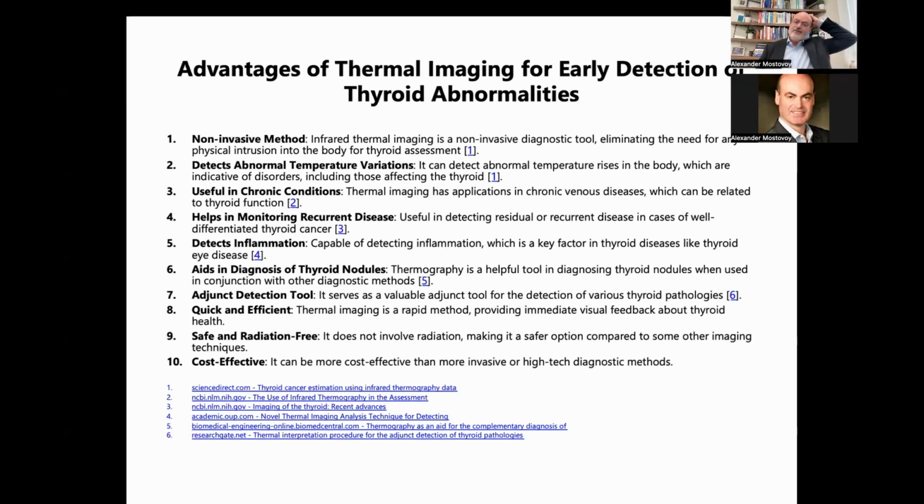What are the advantages? The advantages that I see all the time. First of all, it's a non-invasive method. Very important. Secondly, it detects abnormal temperature variations, whether it's thyroid, dental, sinus, or carotid issues.